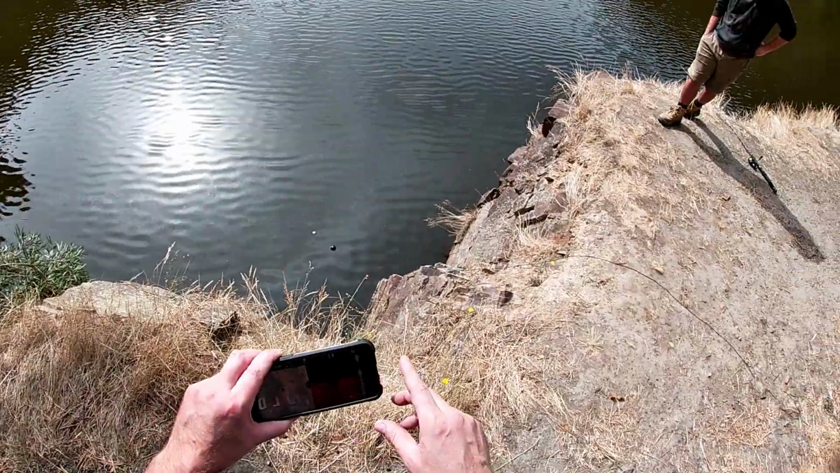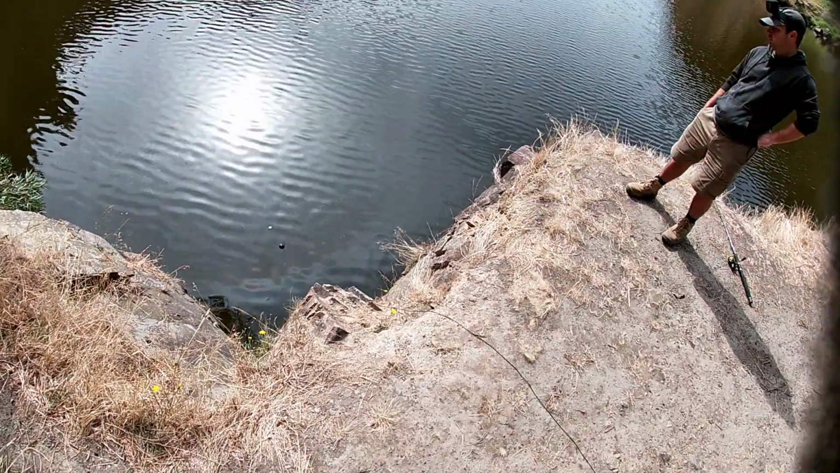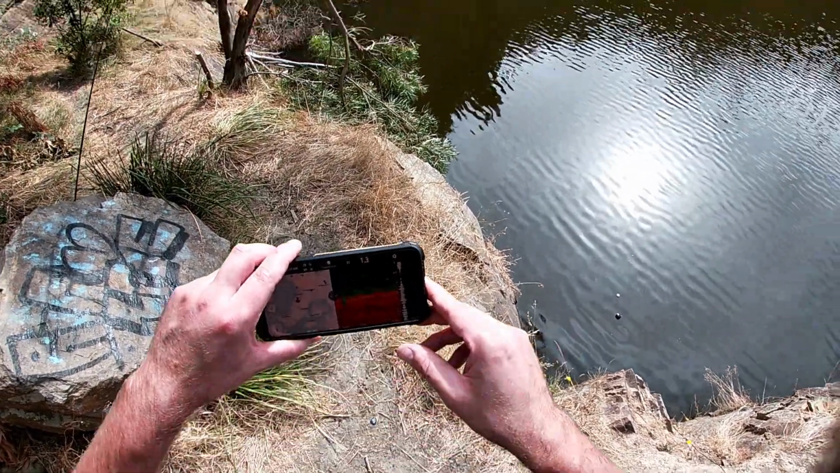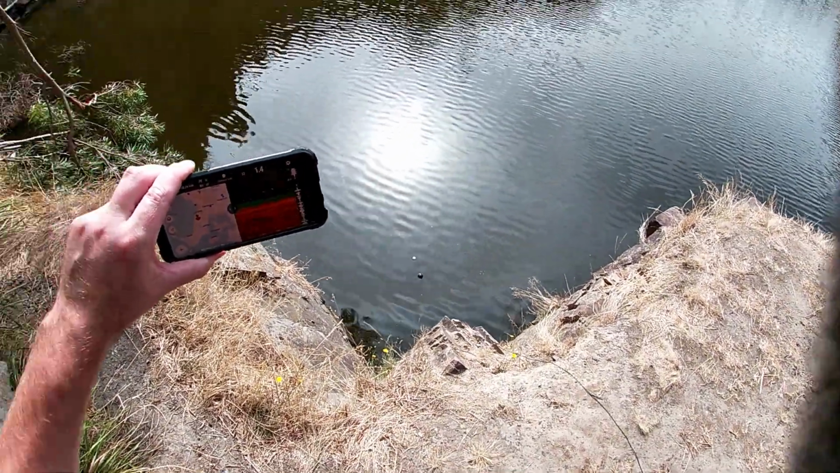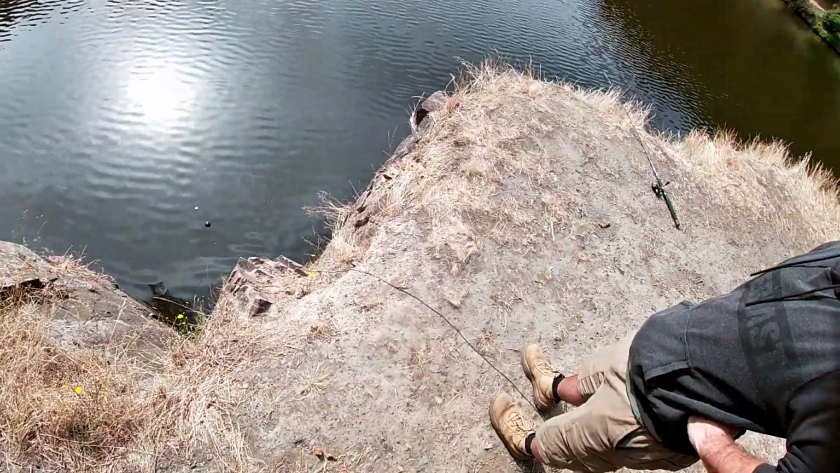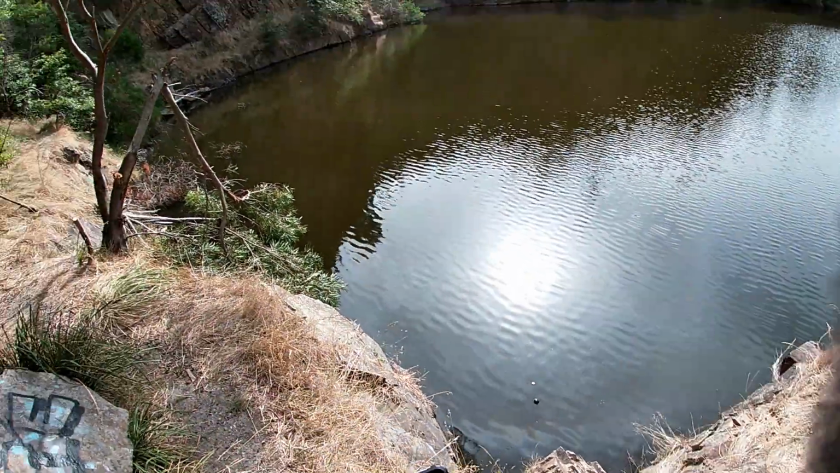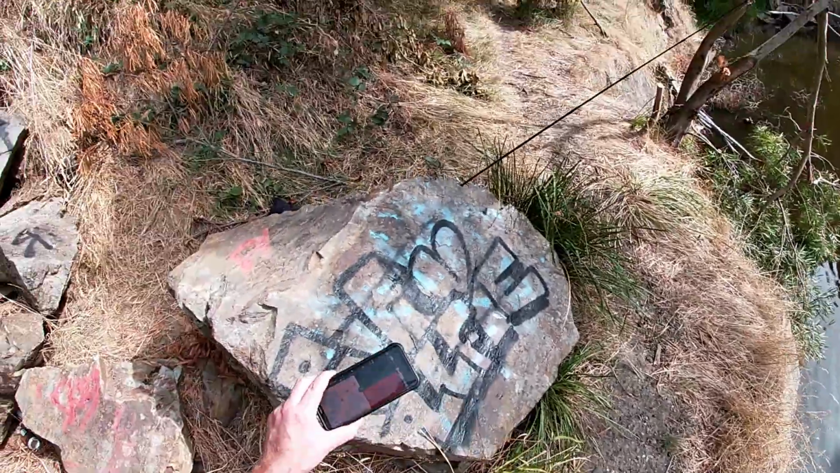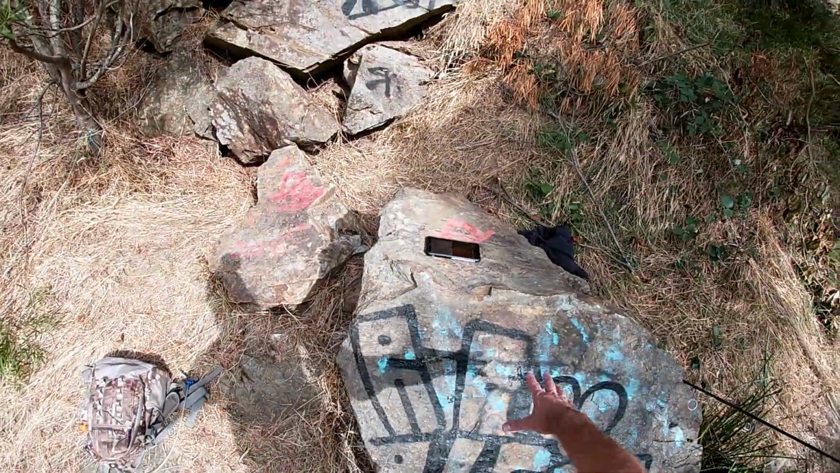As soon as I stepped on that, it made a little wiggle. It makes it look like, but it's not that deep. It's 22 degrees on this side. I'll just give it some time. I might move around a little bit and cast over there. Is it all right if I put your phone up on that? Cool. I don't think it'll get stepped on.